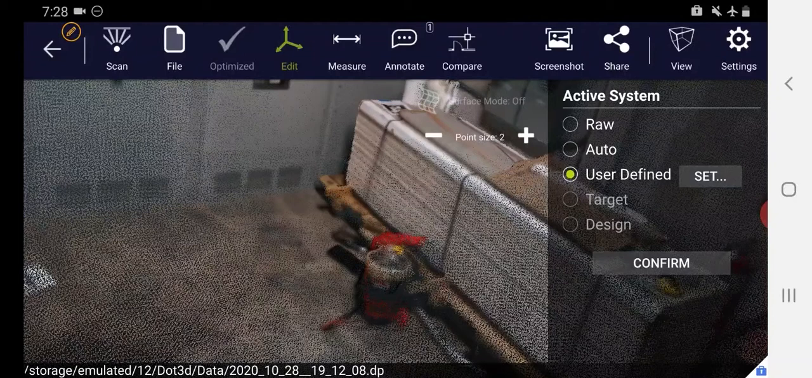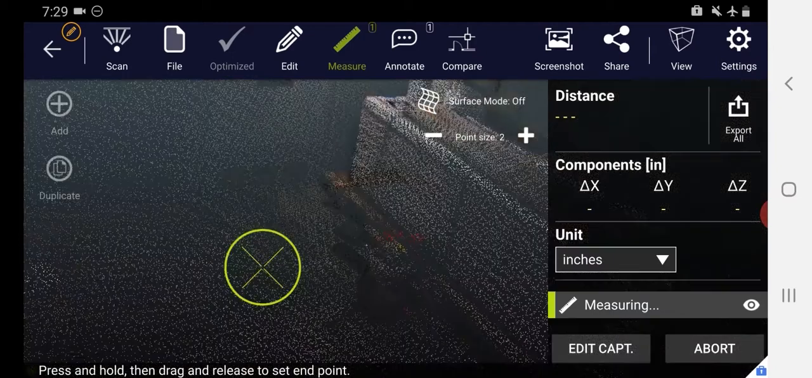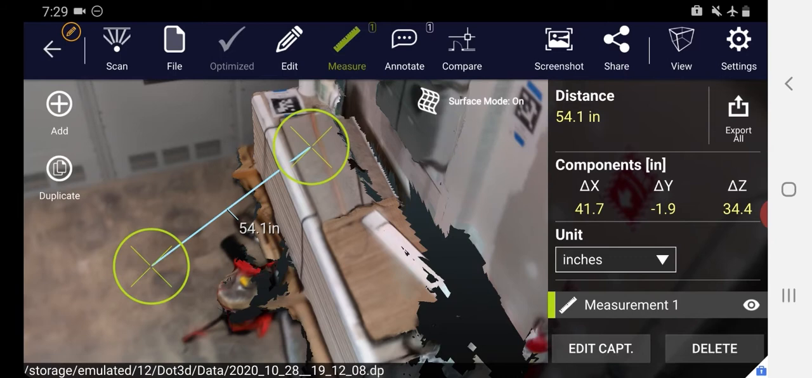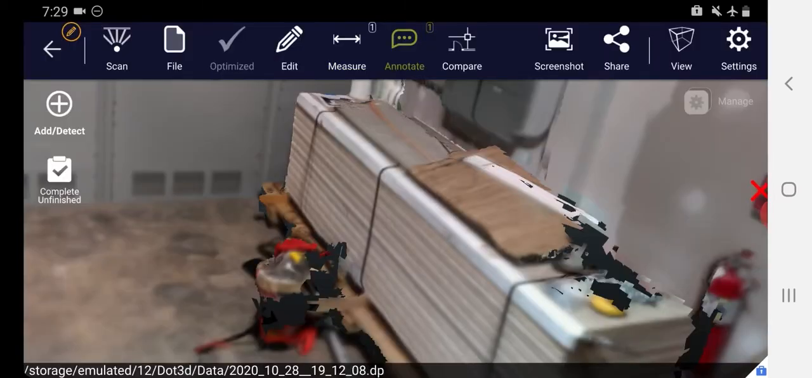So if I want to get a height of this stack over here, I just press Measure, Distance, and I can hold on the floor, and then press and hold on the top of the stack, and it gives me my point-to-point distance of 54.1, but also gives me my height of 34.4 from the floor to the top based on that coordinate system that we just set. You'll notice that my annotation tab shows that I already have one annotation. This is the one that we made while scanning.